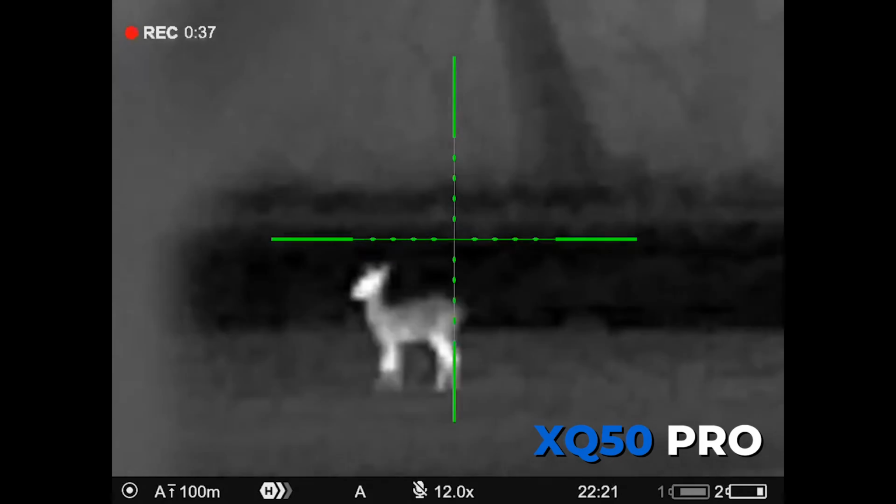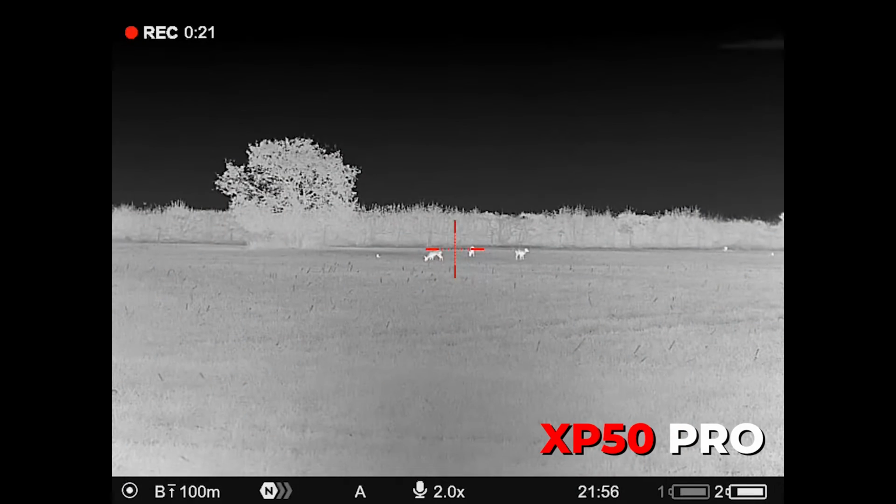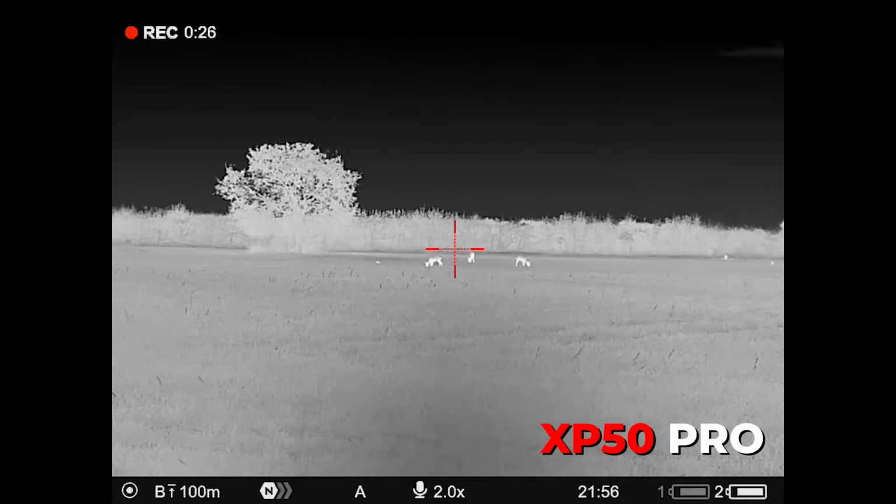Really good for getting in on your quarry, what you're trying to shoot. Okay, up onto clip 5, I had 3 roe, and they were 180 meters away, feeding around in some stubble.